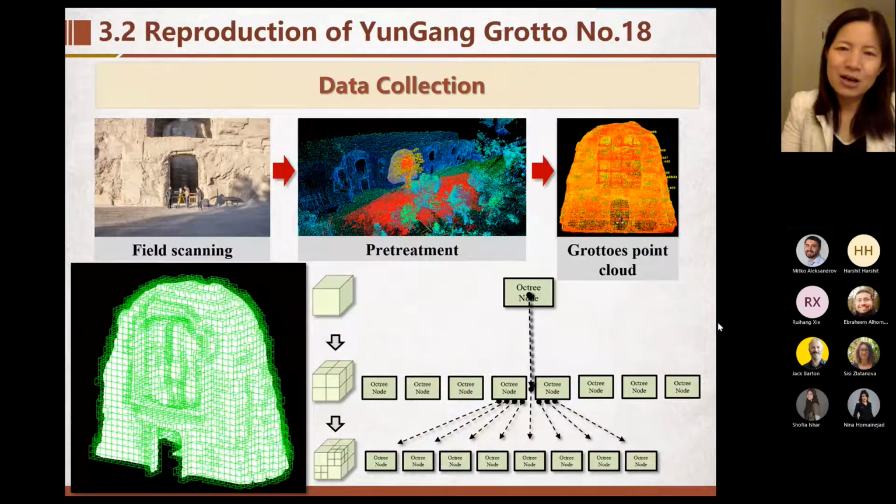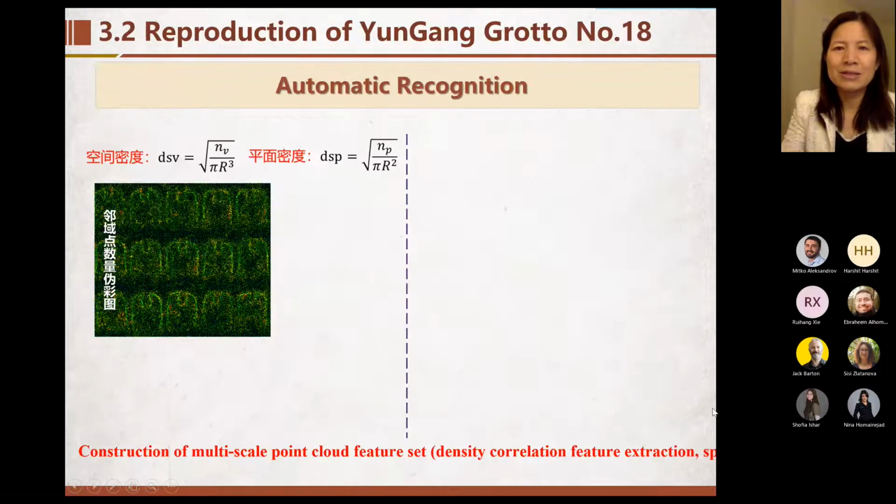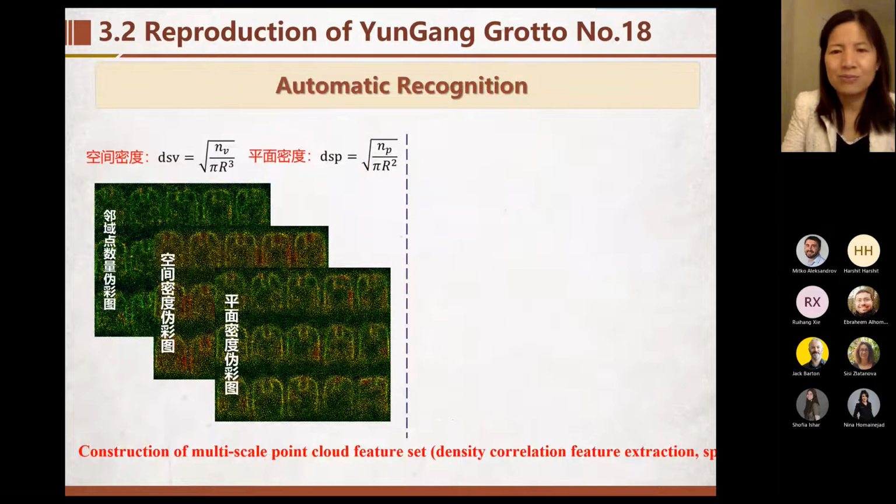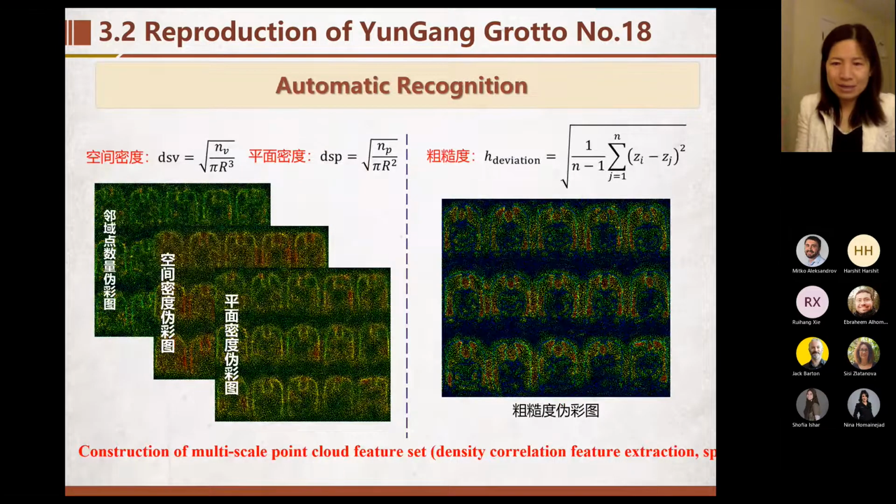And based on the cloud point, we can do data collection and data management, and we can automatically recognize some maps and characteristics.